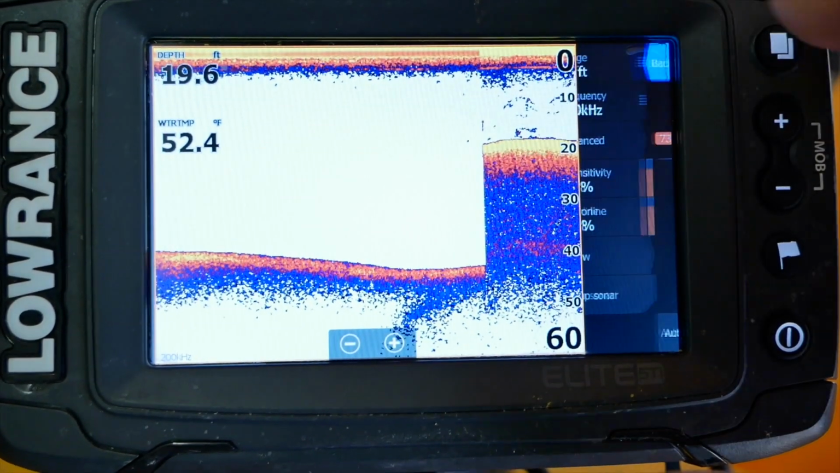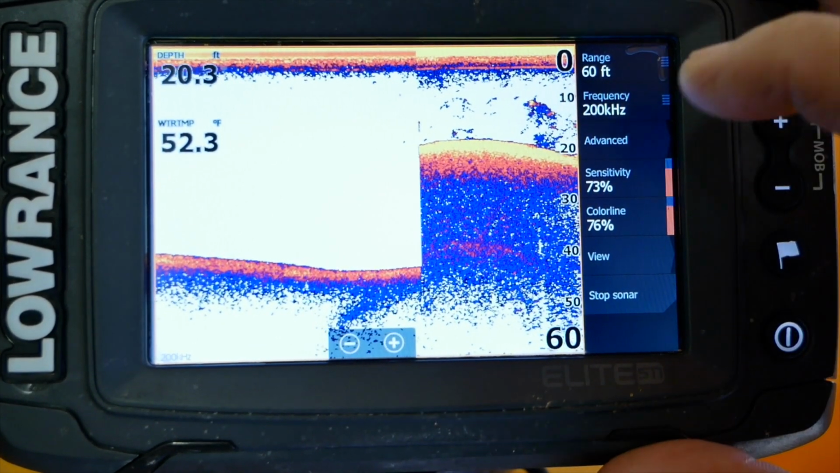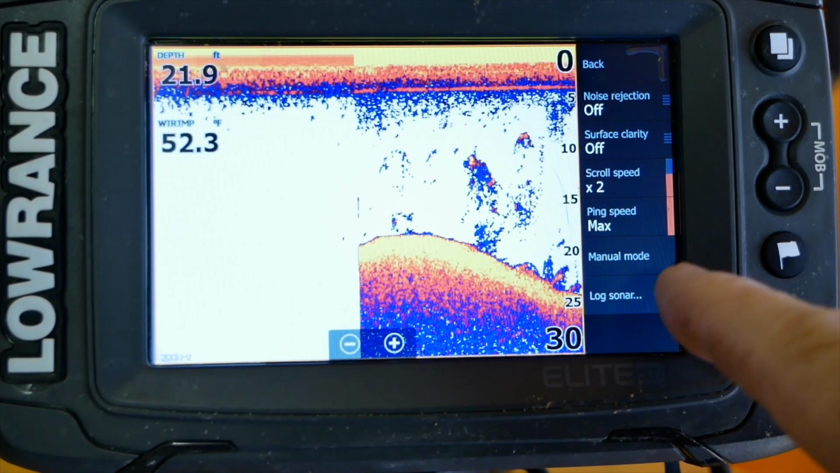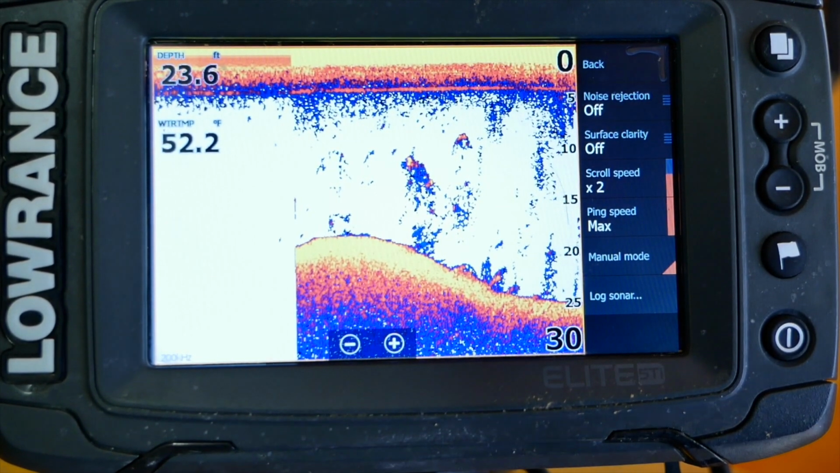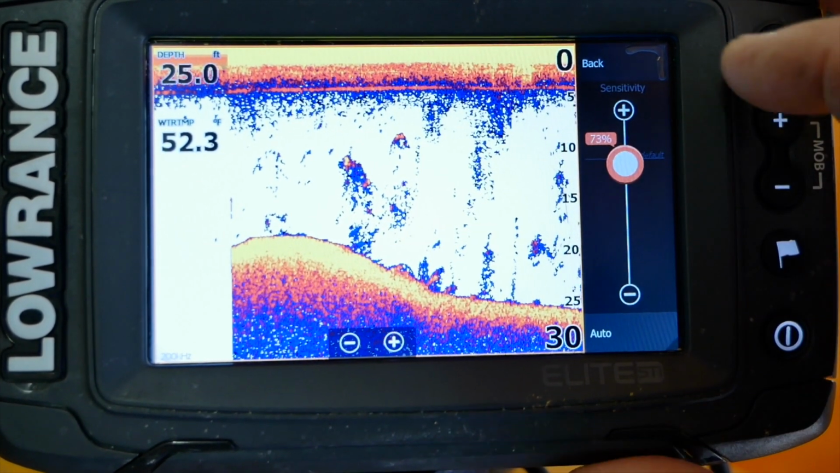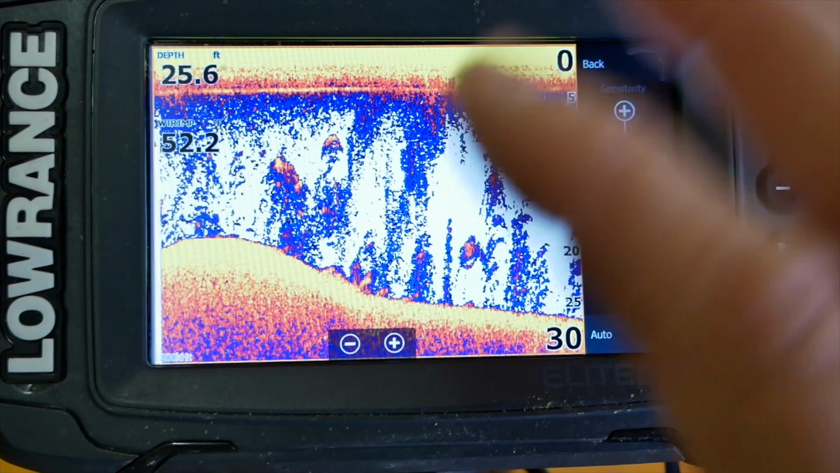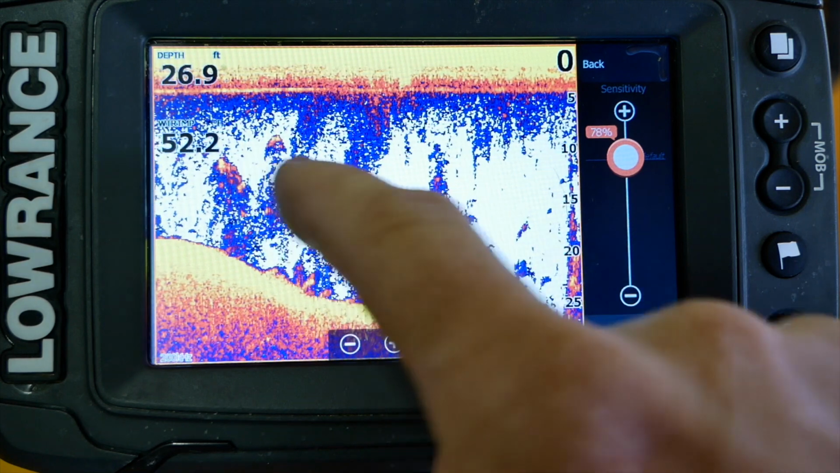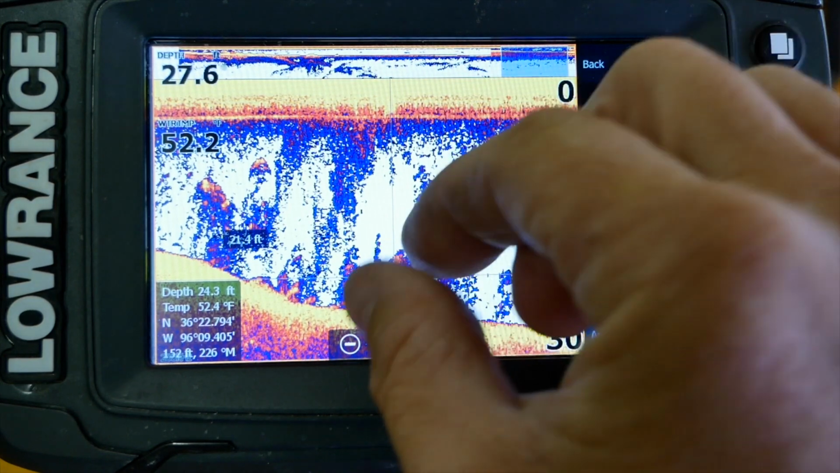Turn auto off. Guys, this is where it can kind of get a little bit complicated, so just bear with me for a minute. What I like to do is go in, go to advanced, turn manual mode on. You see the little orange thing down here lets you know manual mode is on. So you turn manual mode on and you click back. And then as far as sensitivity, let's crank that sensitivity on up a little bit. You got some clutter there, but you also can see these arches, like right there. You can see that arch right there.